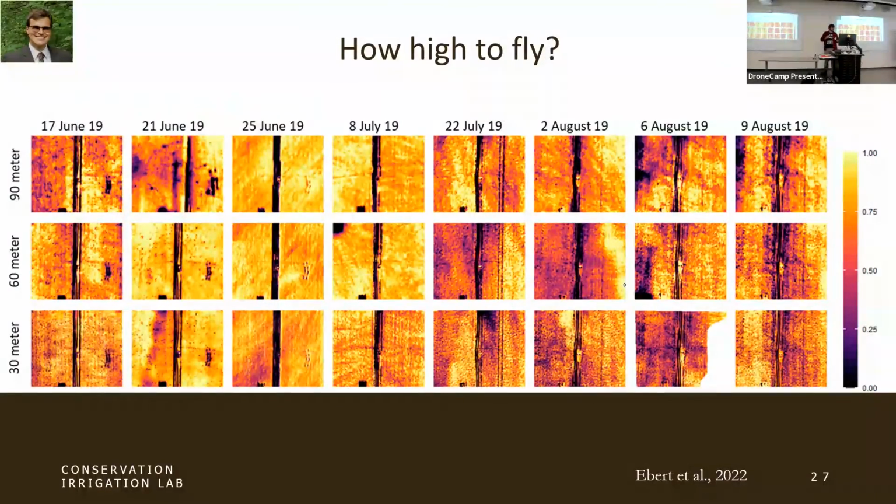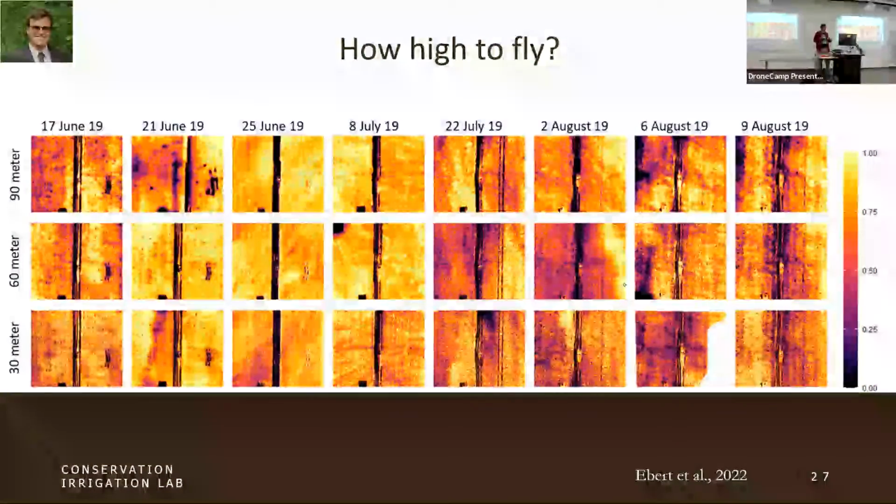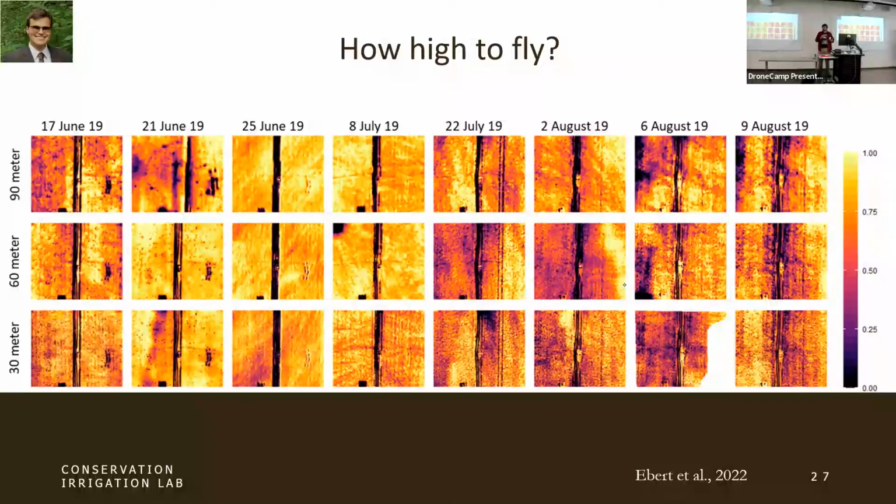So you can fly at a range of different heights with the drone, and I was trying to figure out what height would be best, because you can fly lower and you get much higher resolution, but then you have longer processing times and you have higher data storage, higher battery usage. So it's like, what is that balance of what you want? And do we gain anything from having that higher resolution imagery?